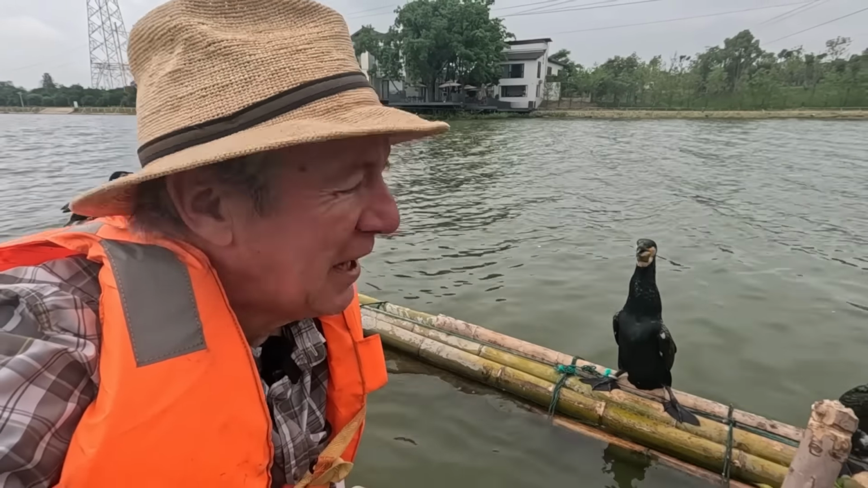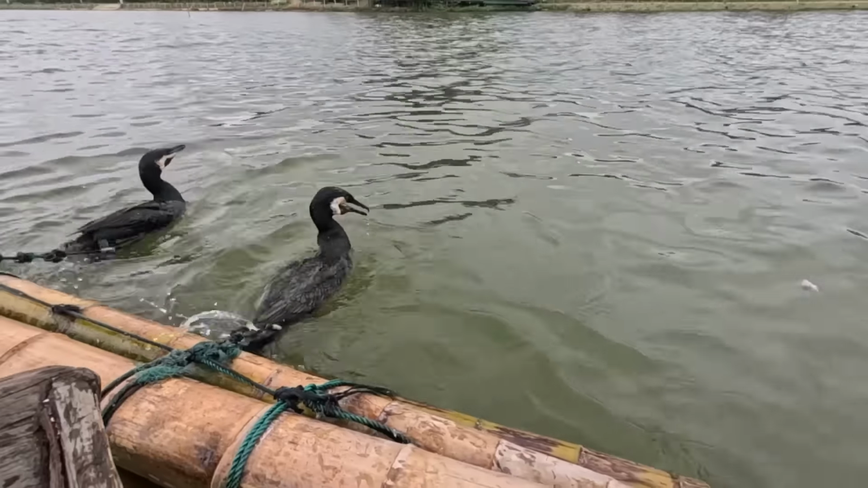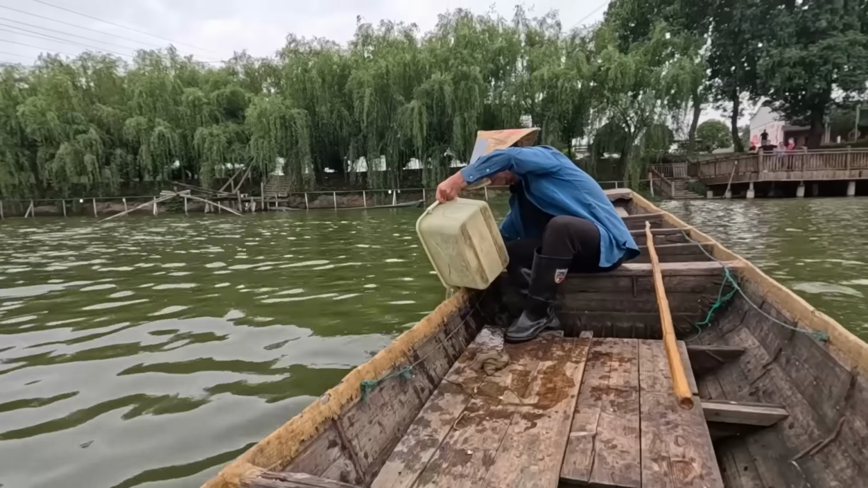Cormorant fishing took place from the 16th to the 17th centuries in England and France, and it's still practiced in Greece and northern Macedonia in Europe, as well as Japan and Peru.